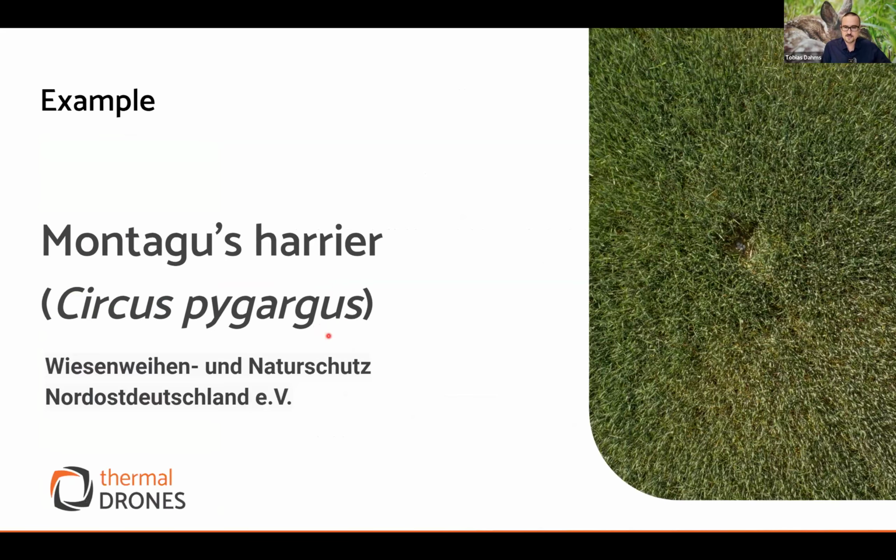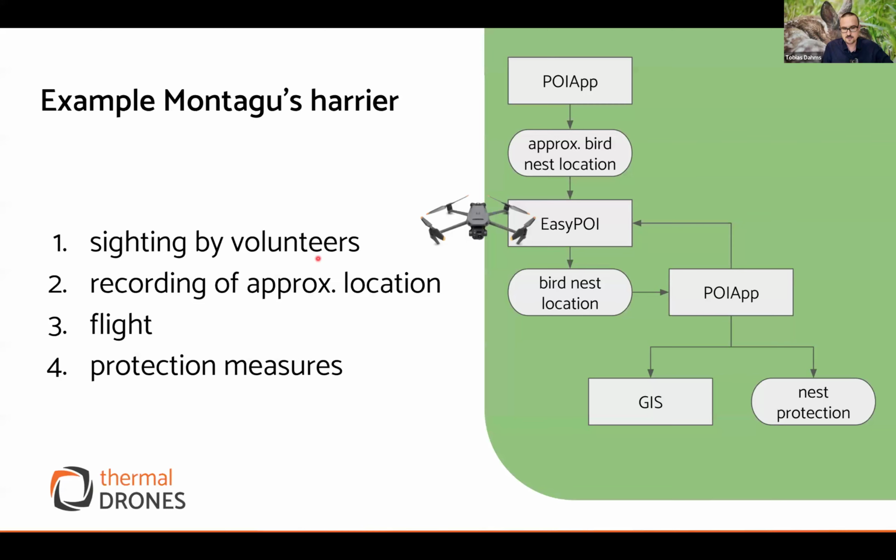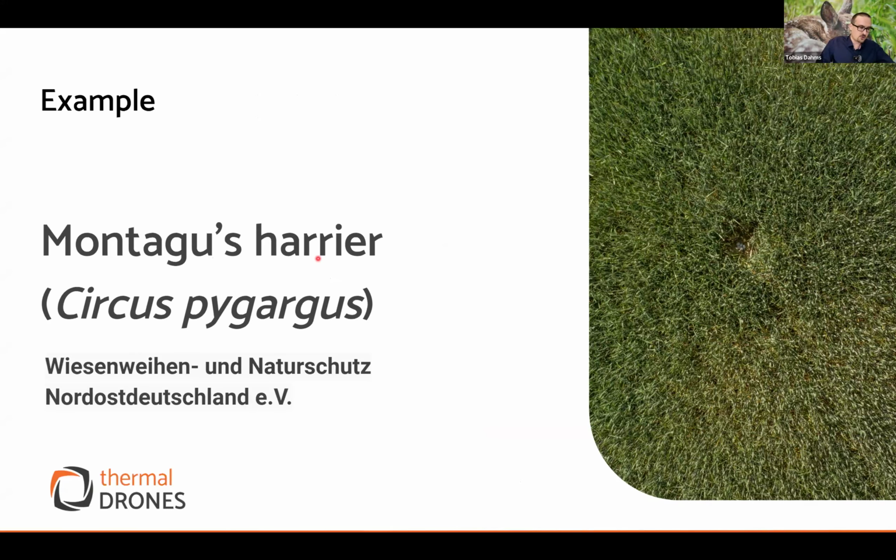So you only fly to this spot and find this single nest. An example for that is the protection of the Montagu's harrier in northern Germany, where you have large areas which you could not survey with a mapping mission, but you need some information on where the nest is. The abundance of the animals is very, very low. Almost none of them are left. So the NGO, which is monitoring and protecting them, finds about 30 nests a year over a very large area of half a federal state.